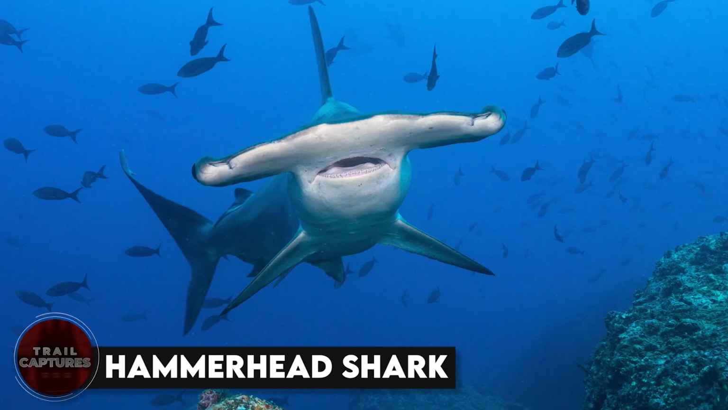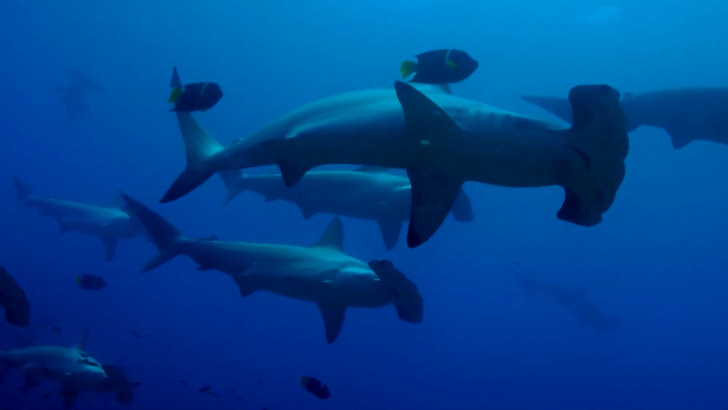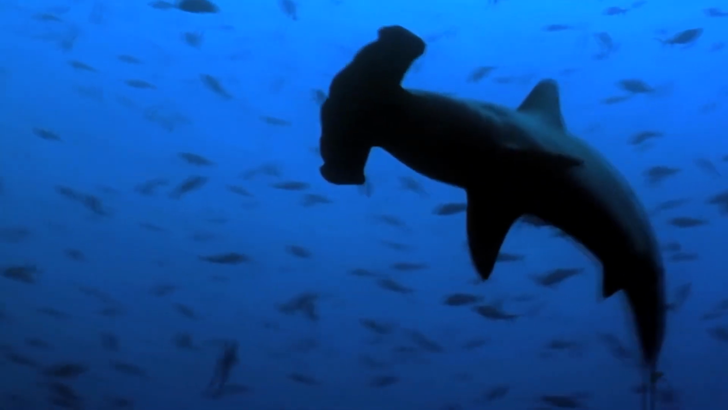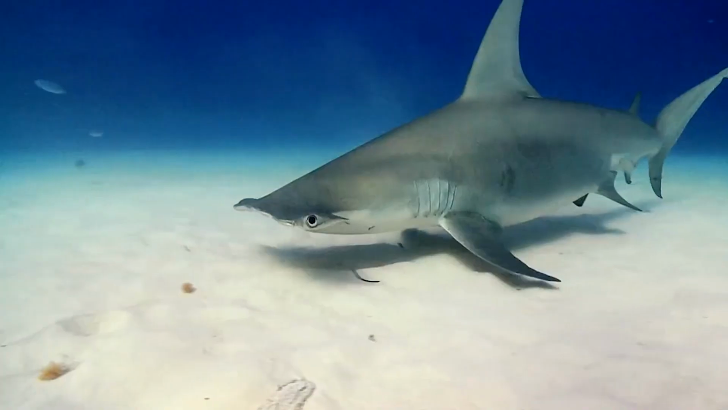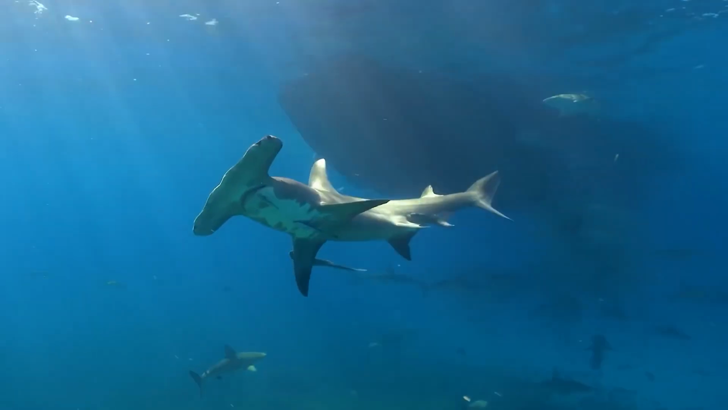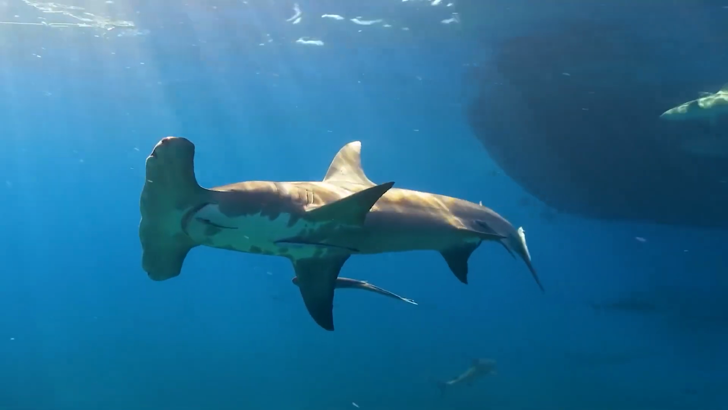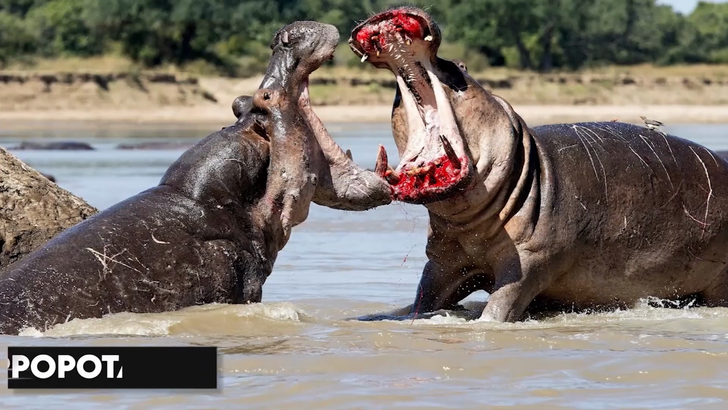Hammerhead shark. The hammerhead shark has a head that looks like it was flattened with a hammer. But don't let their strange appearance fool you. These sharks are top predators in the ocean. They can sense prey with incredible accuracy, and their powerful jaws make short work of their meals. While they're not known for attacking humans, it's probably best to give them a wide berth, just in case.